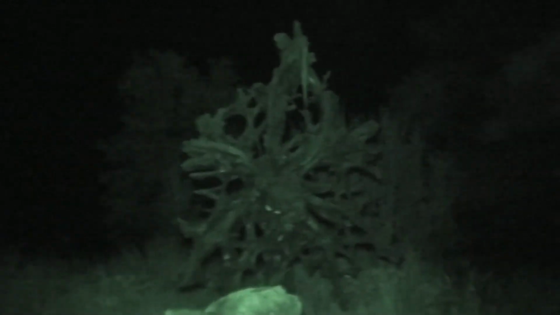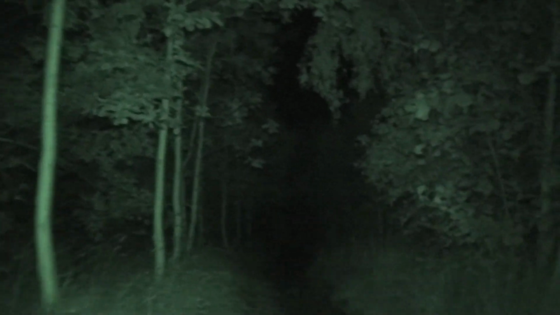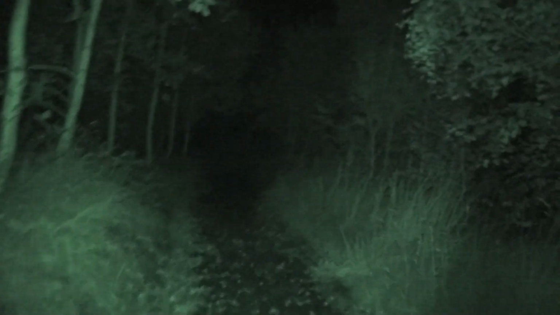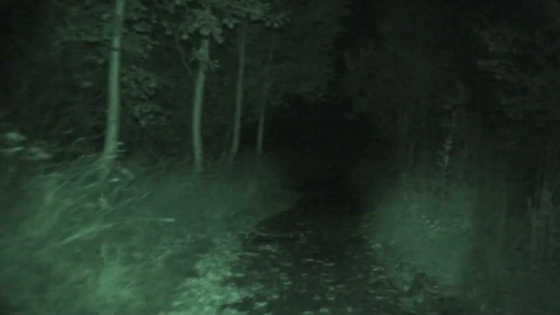Here's a piece of bog oak. See? It's like a root system. There's a possibility that the lighting around here is on up until a certain time, and then it goes off. That night vision is pretty damn good. I'm really impressed with that now.